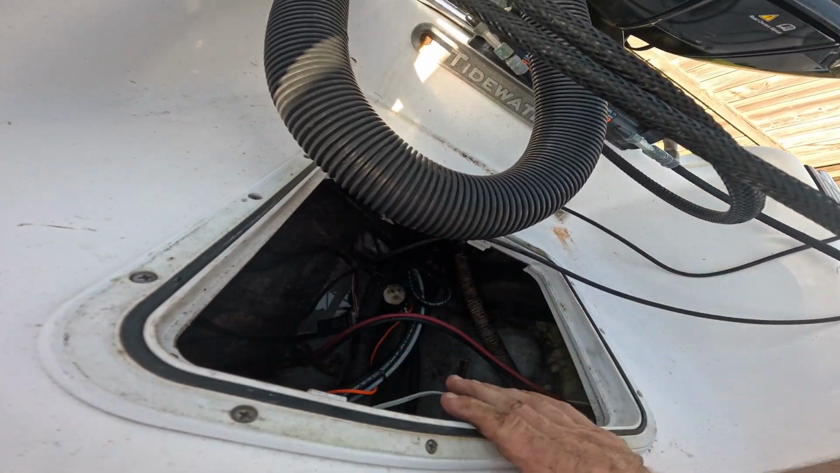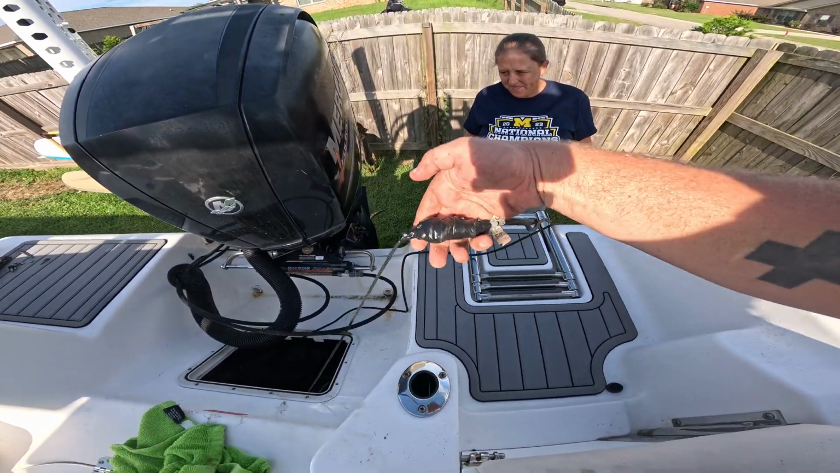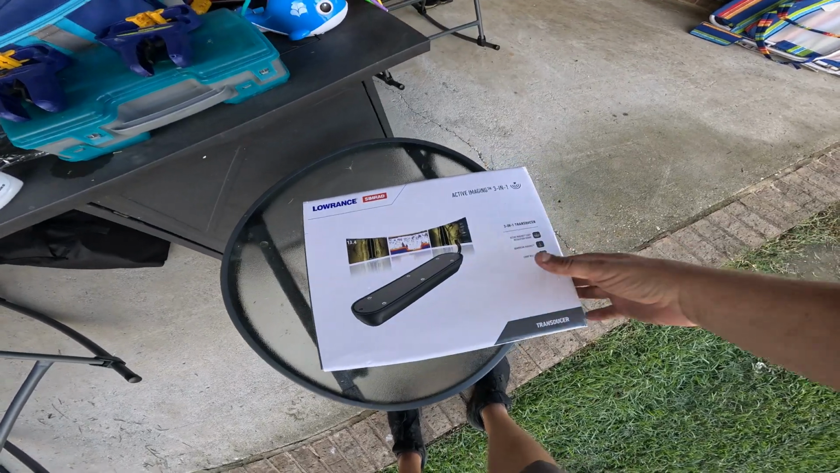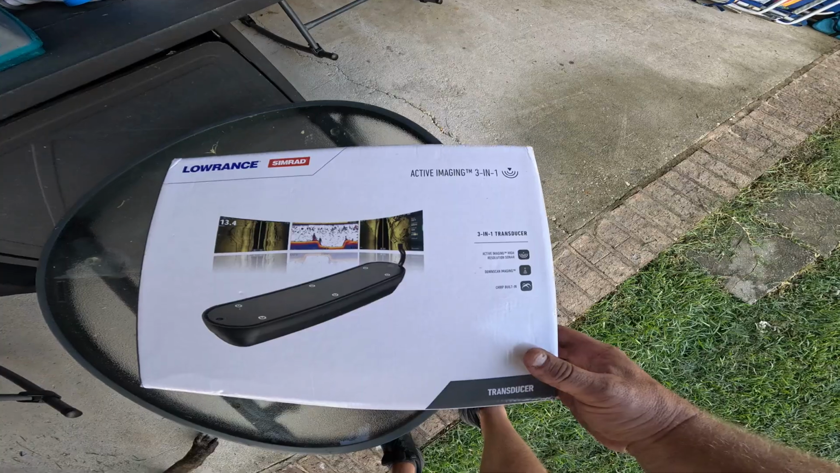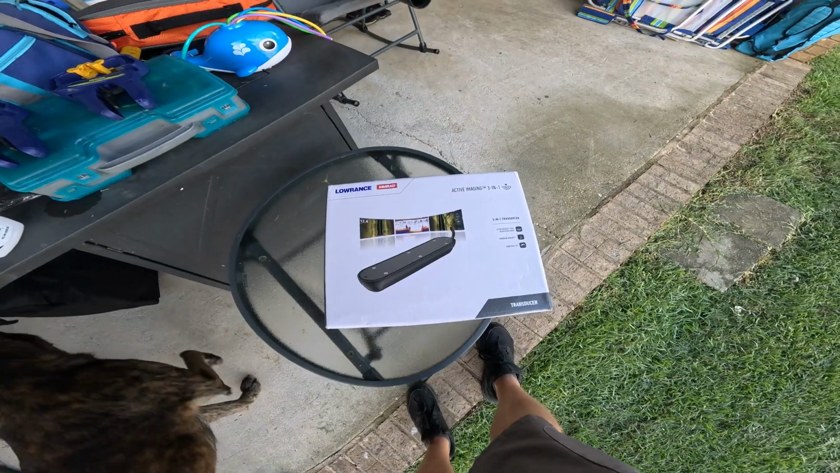Nope, I'm gonna have to fight the other side. Look who saved the day. We got it out, and we're gonna try and put in the other one. Thank you. This is the new transducer. It is the active imaging 3-in-1 transducer, and hopefully it is a better replacement for ours.